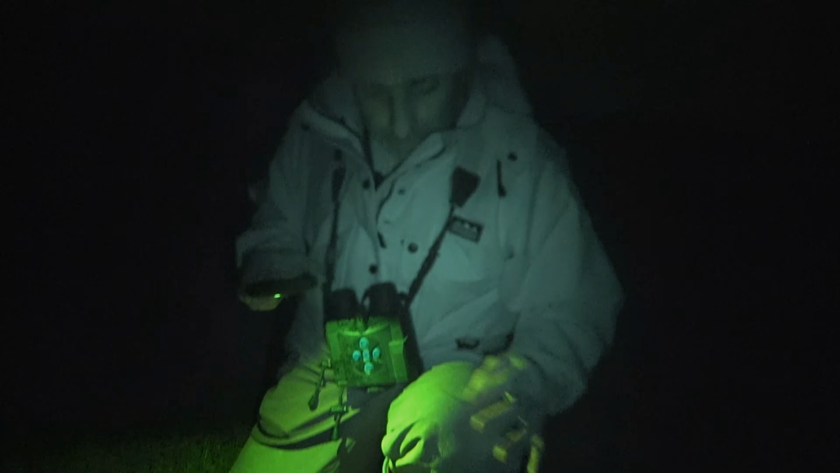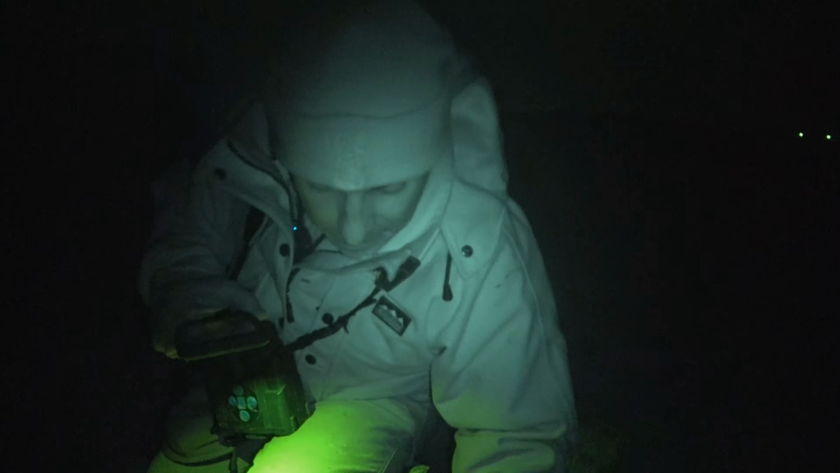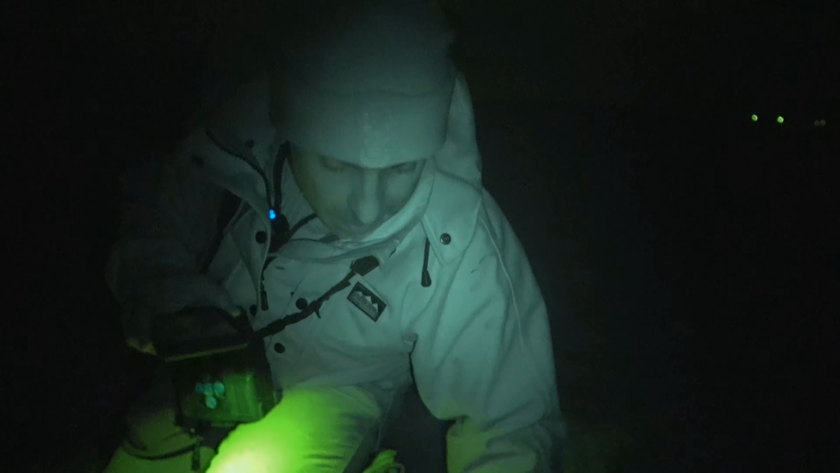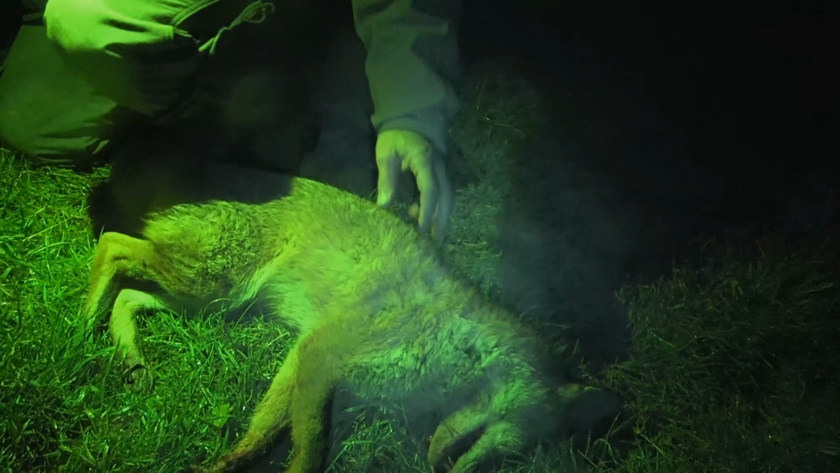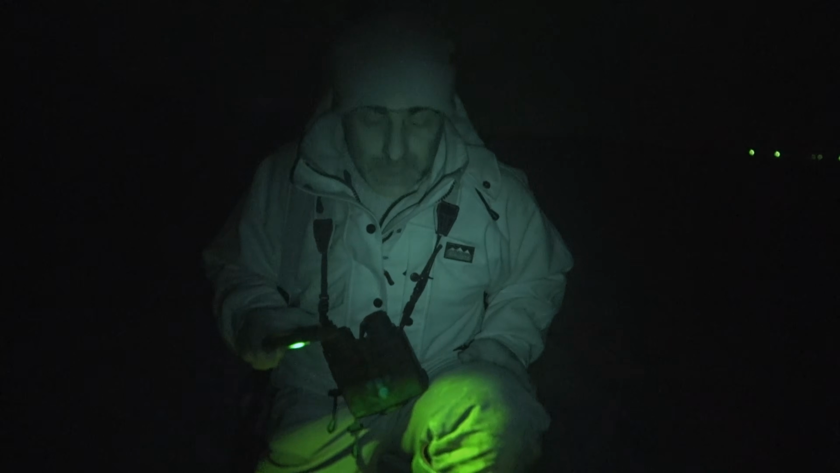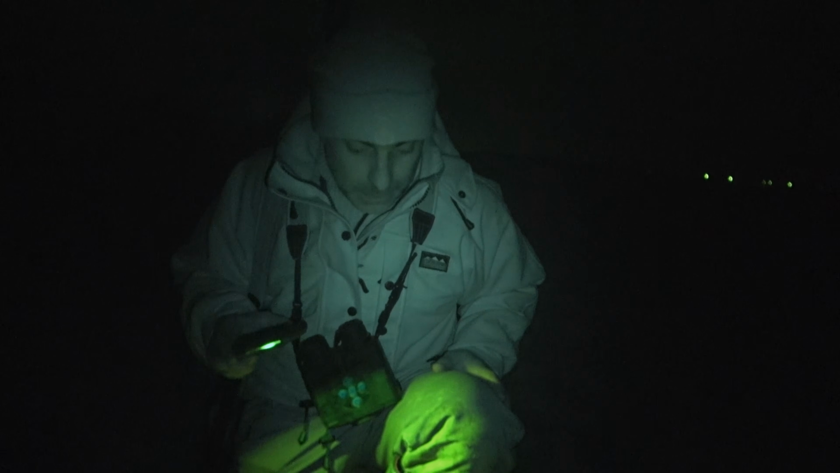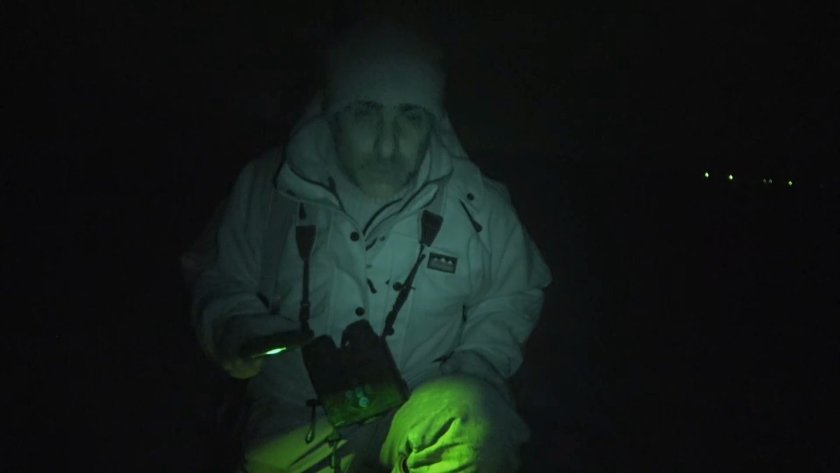This one trotted off across the field, which was quite surprising because he's hit through the chest. It's obviously hit his lungs. He's got a lot of blood coming up. So he wasn't going to go far. I was surprised he went as far as he did, to be honest. Probably because the one at the front, the vixen, she soaked most of that up, I think. But yeah, it's a double whammy, that one. Two foxes, one bullet.